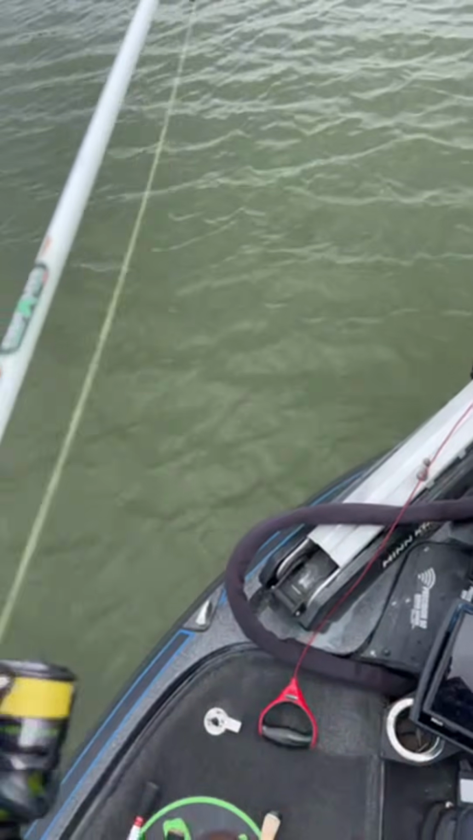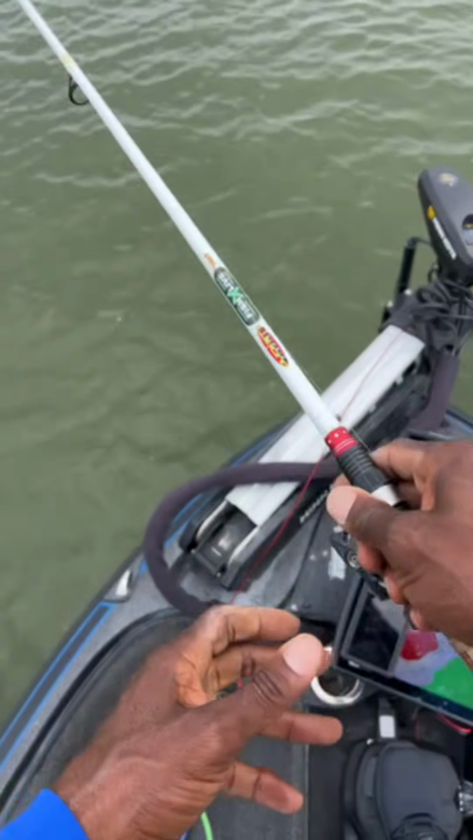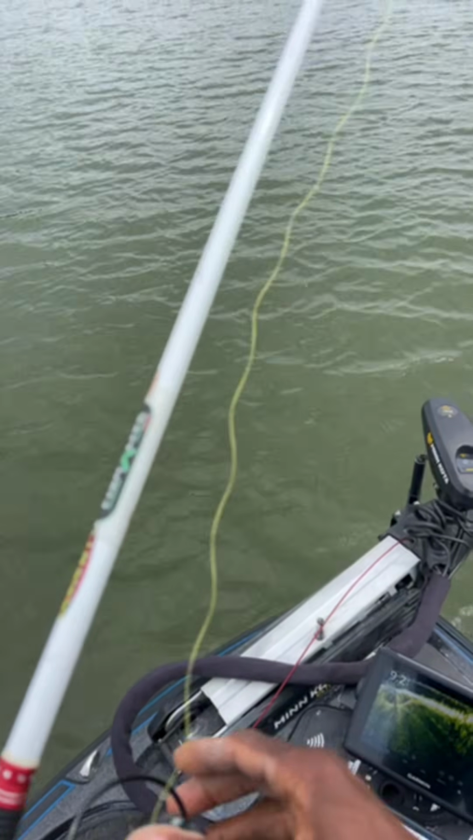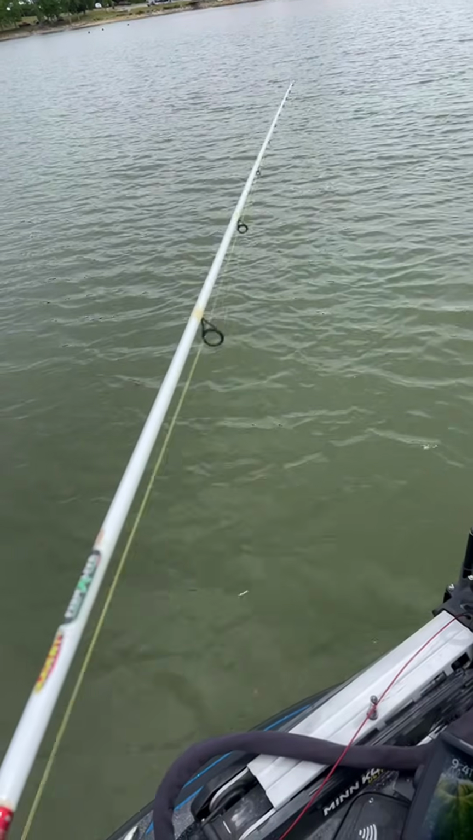Okay, so I need to find some more spots in case my spots run out. So you said you've only caught 3 little fish today. I caught what I needed to catch today, sir. Look, I am fishing, but let me tell you something.